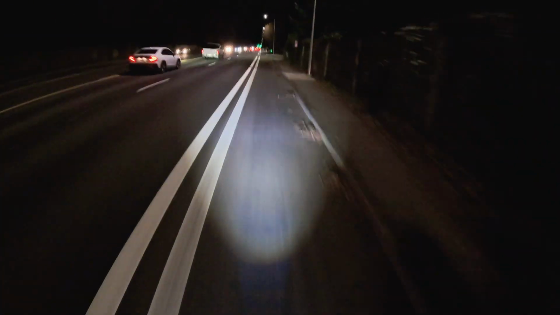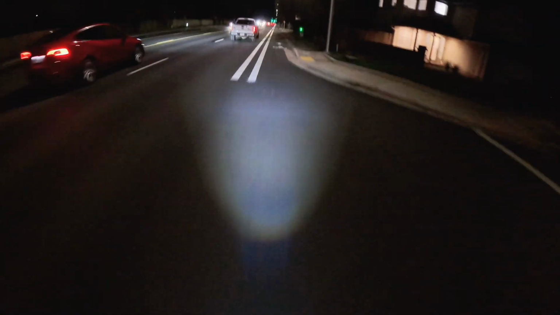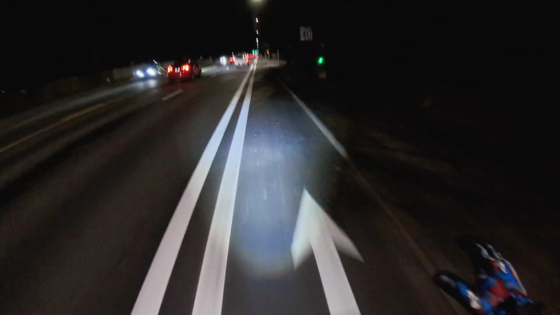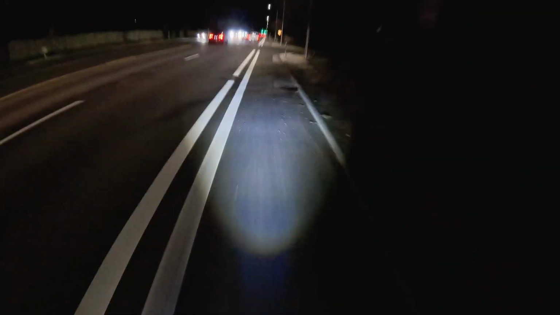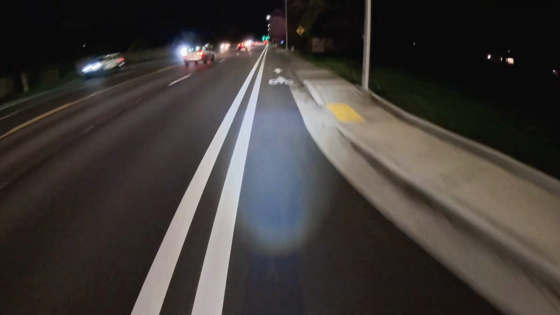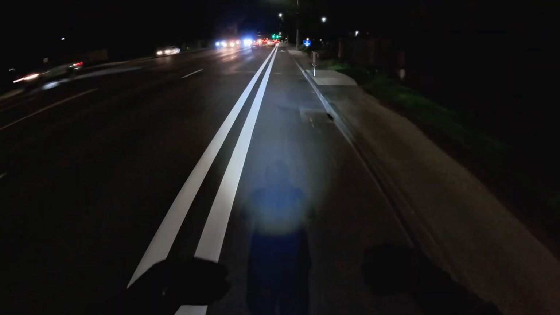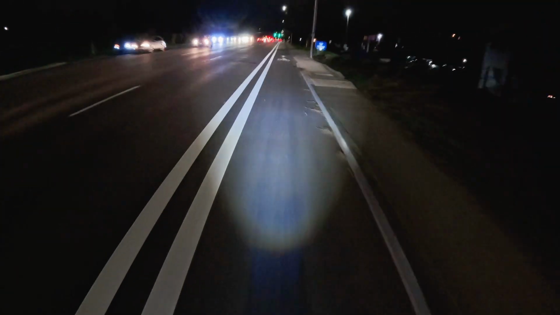But I'm still going to be super careful, because it's more like when the light hits me, I'm very reflective, but if I was going through a dark area and the lights weren't on me, I don't think they might be able to see me as well. So I'm definitely still using a lot of caution, but I do feel pretty good in this thing.